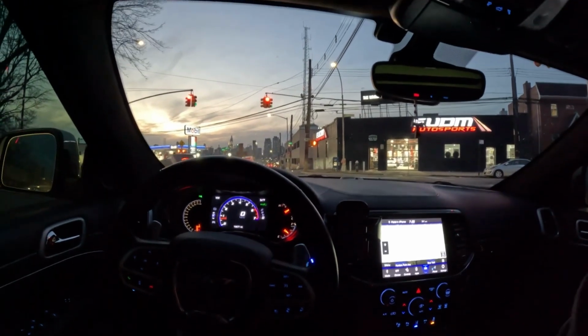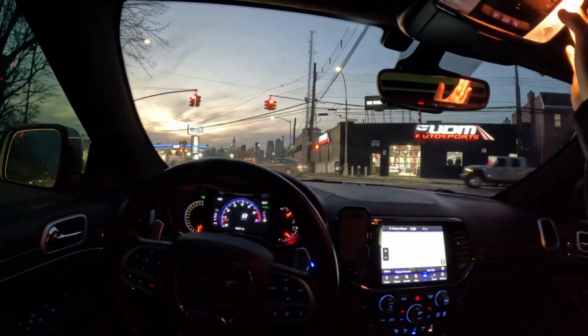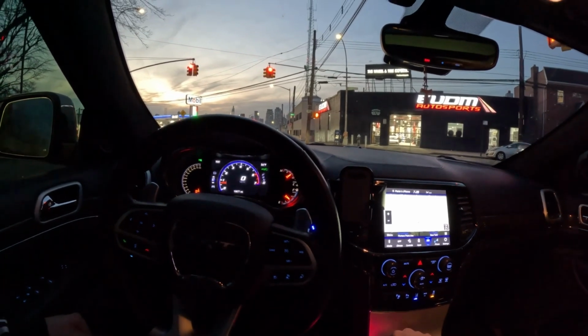I don't want to just ride over. Let's try that now. Let's try this one. A little better. I don't want to ride over bumps and just not care what I hit.